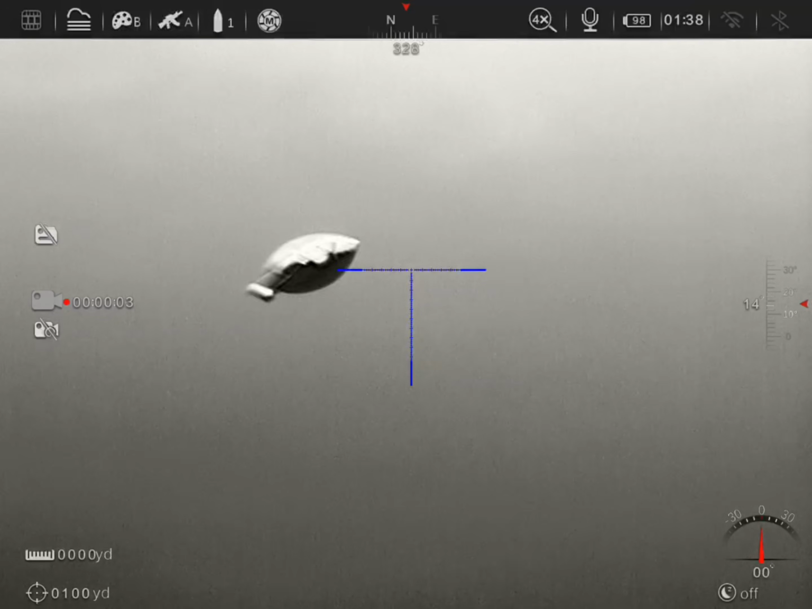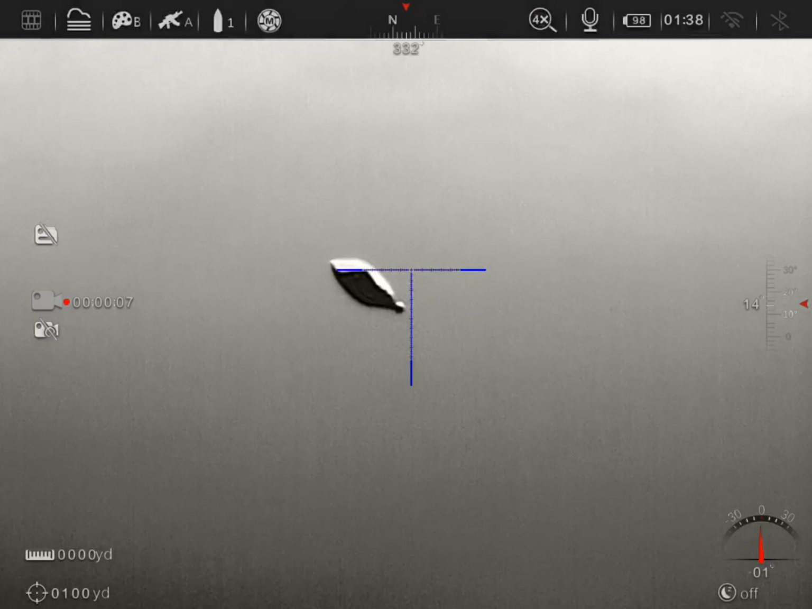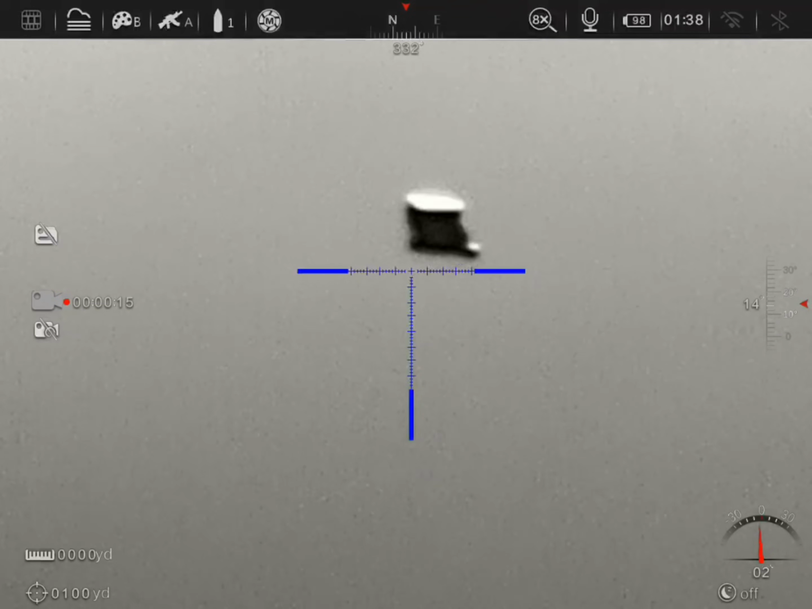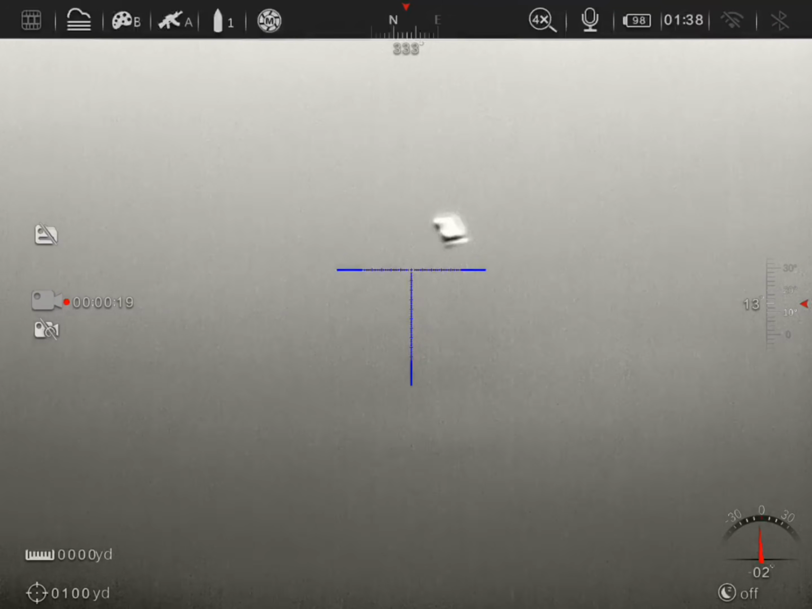What is it, guys? What is it? It's a balloon. Alright, come on, dude. I'm so aggravated that people really said that was a balloon. Look at this thing. You see how clear that's a balloon?